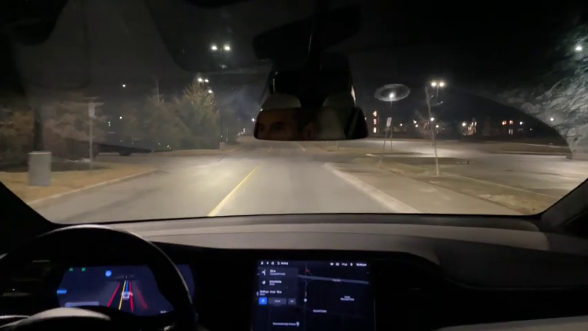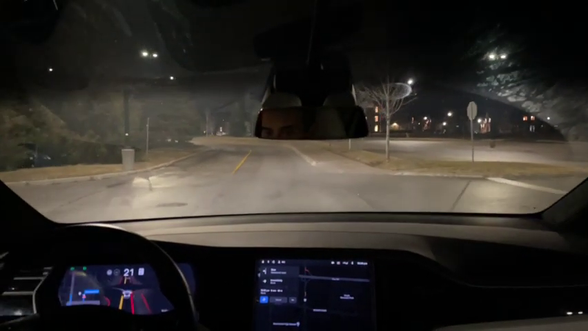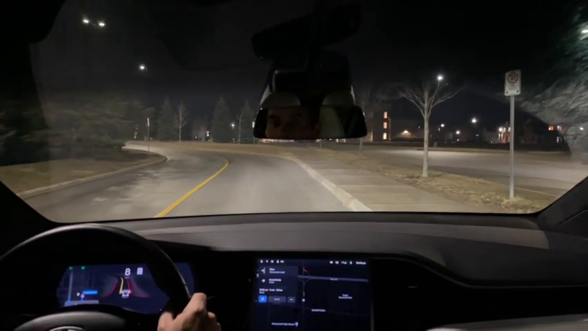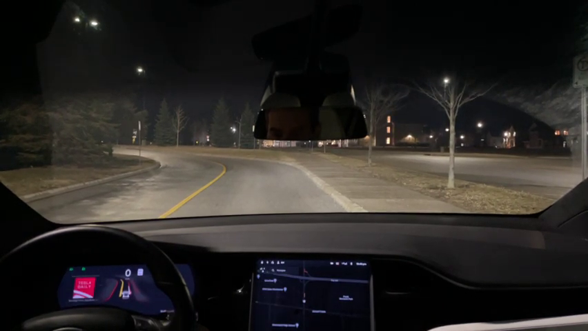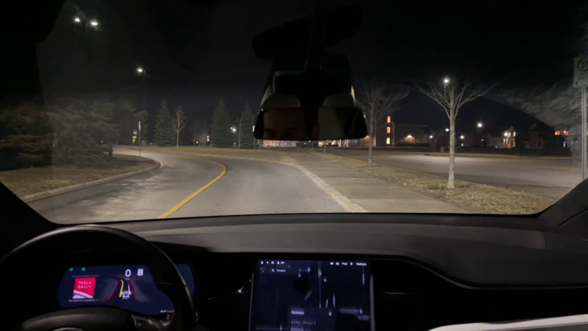All right, now we'll take this out. Now turn left. All right, now just going to stop here. We're going to navigate to Tim Hortons again. Tim Hortons. Navigate.